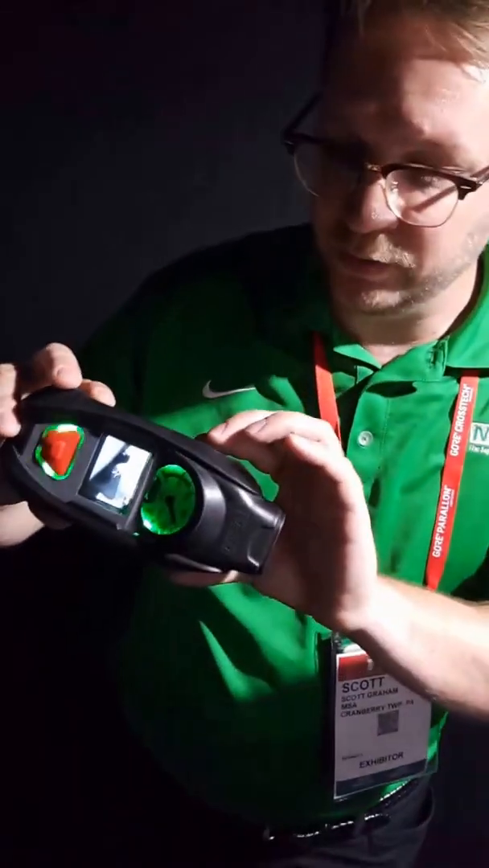Now one of the other things we'll do, and I'm going to flip the lights off just briefly, is one of the nice things on this pack is you've got what we call 360 degrees of visibility. So when this is on and operating, I've got green flashing lights on the front. They flash intermittently back and forth on the front of the SCBA. When I'm on the back side here as well, I've got intermittently flashing lights on the back. So I've got real easy ability to see anybody that's around me.